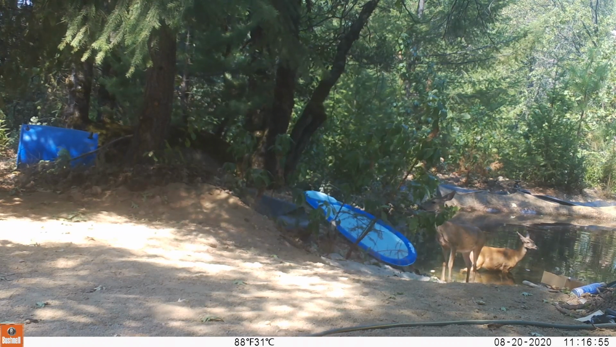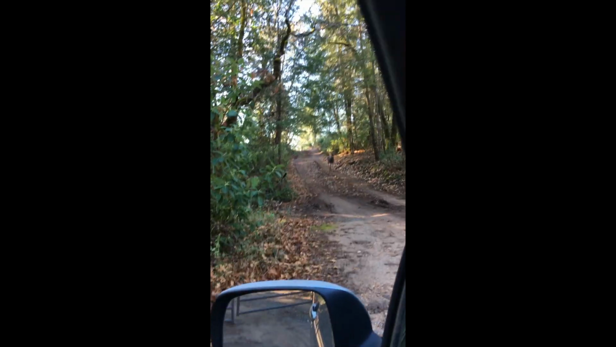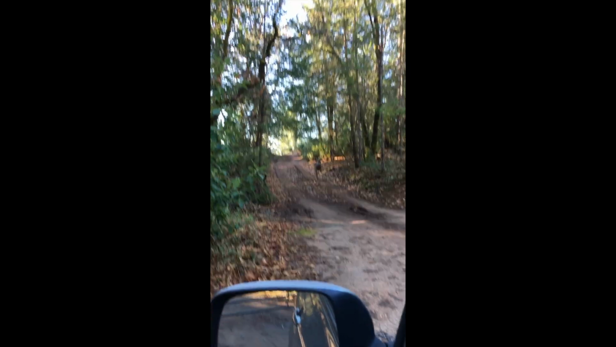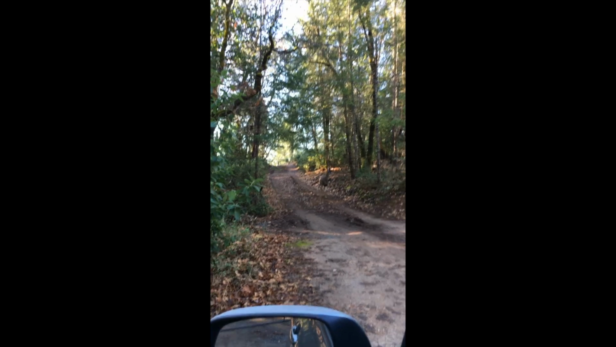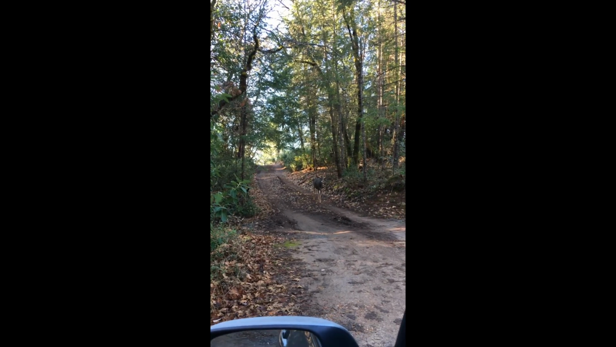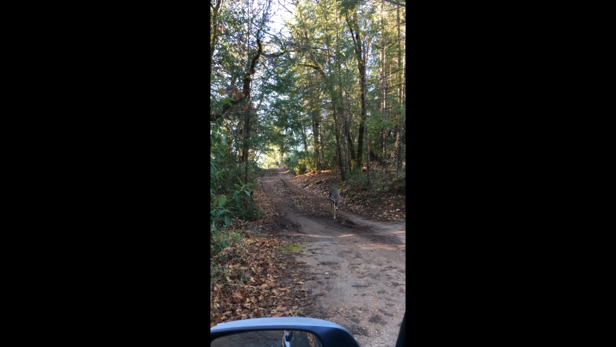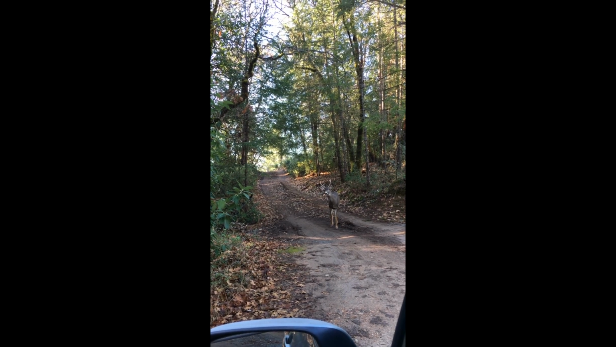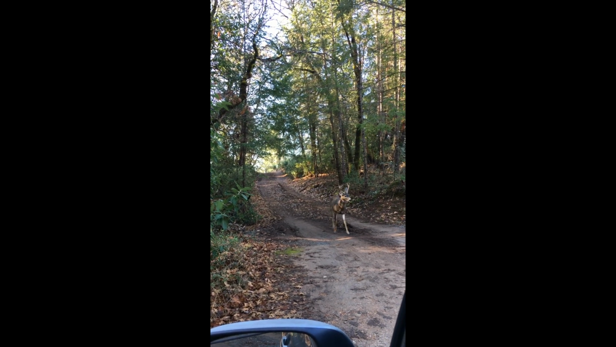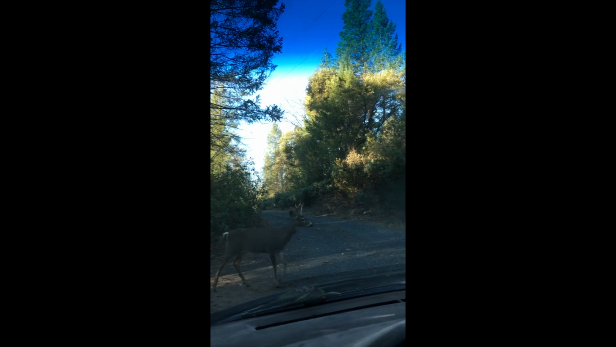Oh, and I do have this one clip. This one here, it's not a trail cam. I was parked at the gate, just shut the gate after leaving, and here comes this little guy, this forked horn. This must be why ground blinds work for hunters. My window was open and I was filming him with my cell phone. You know, something's up.